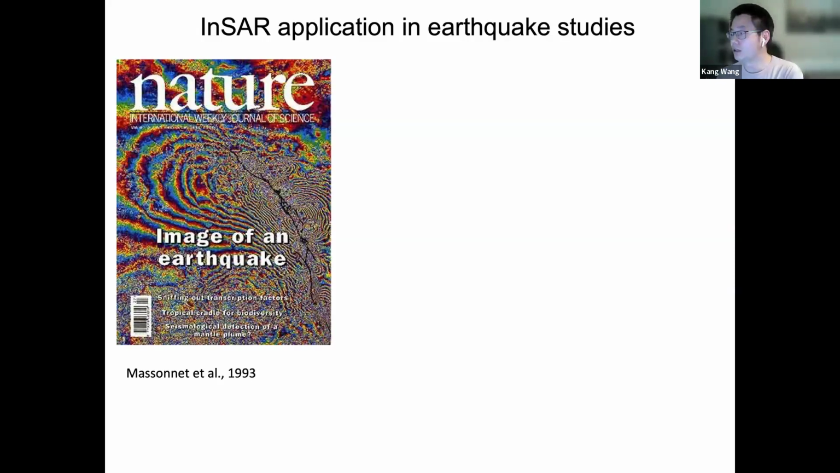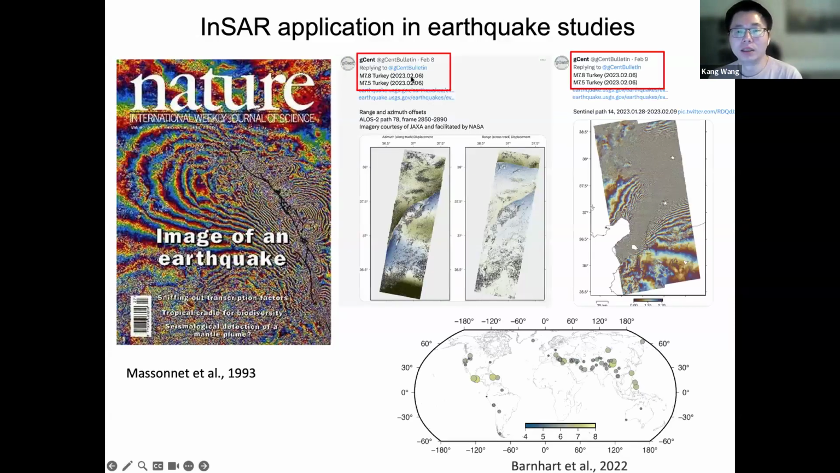Now, 30 years on, InSAR has been routinely used to study ground deformation related to large earthquakes, enabled by significant progress in satellite missions, data accessibility, and efficient processing algorithms and software packages like GMTSAR. Here I show an example of recent effort using InSAR to look at the deformation of earthquakes. I'd like to invite you to pay attention to the time here.